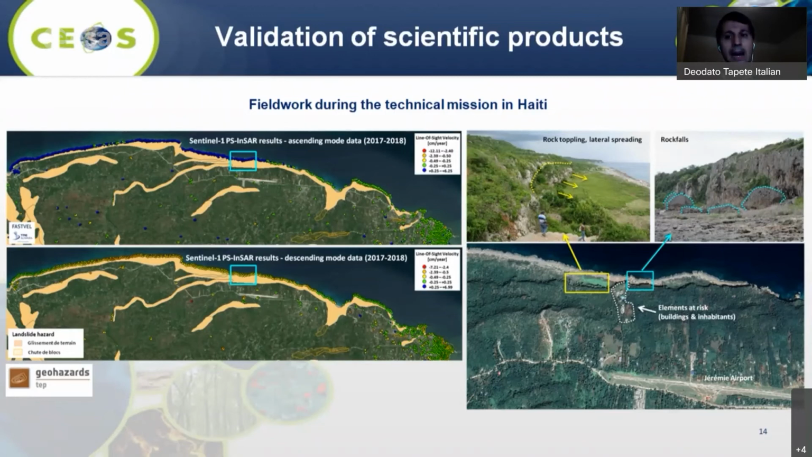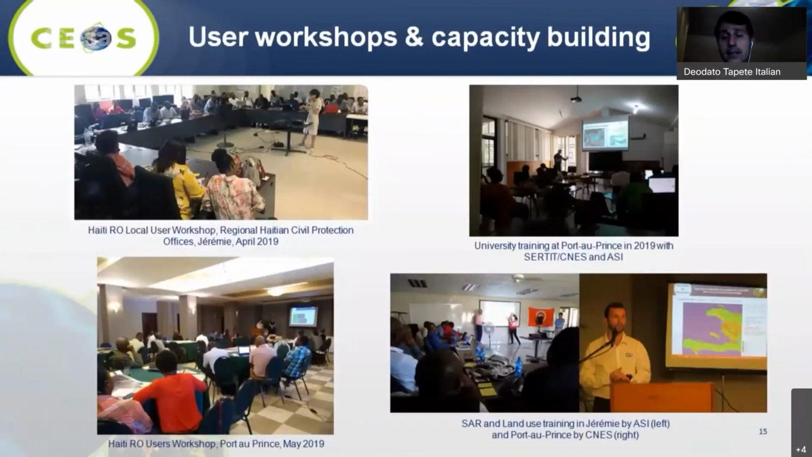You have to consider that hurricanes mobilize also strong winds, and also can trigger further rock topples and sliding, affecting possible elements at risk, such as near the Jeremie Airport area. And the technological transfer basically is effectively done if you interact directly with stakeholders and user workshops.